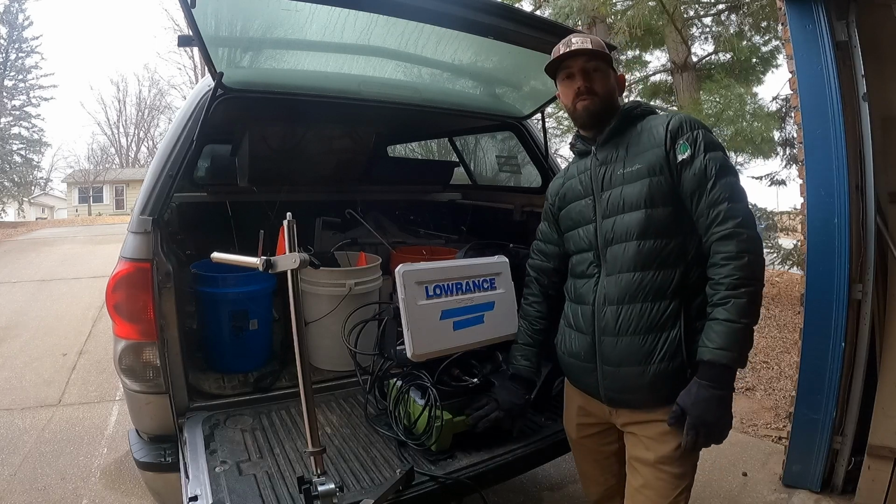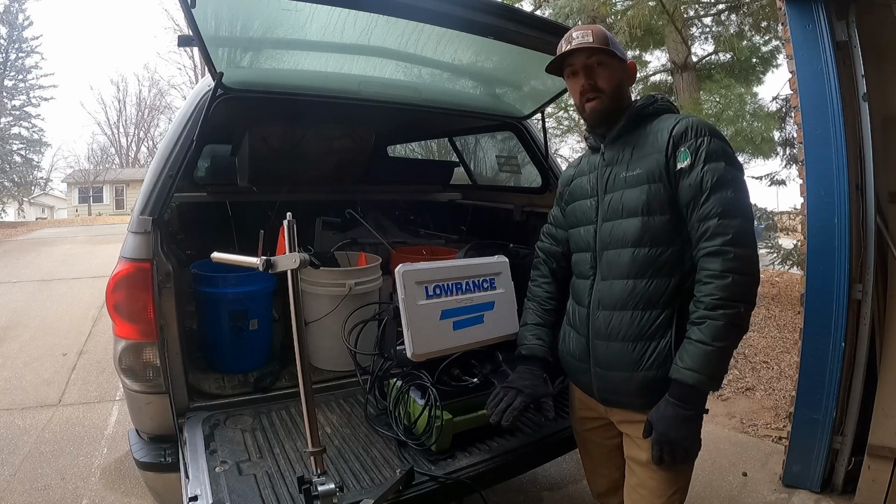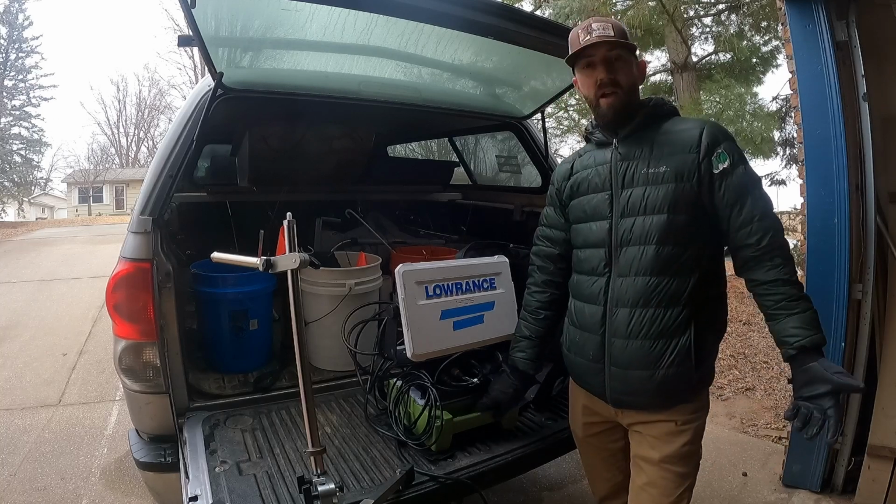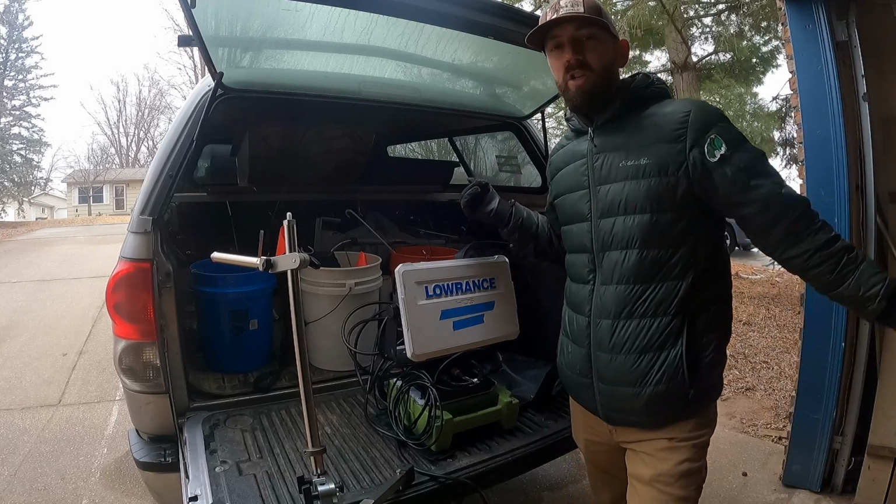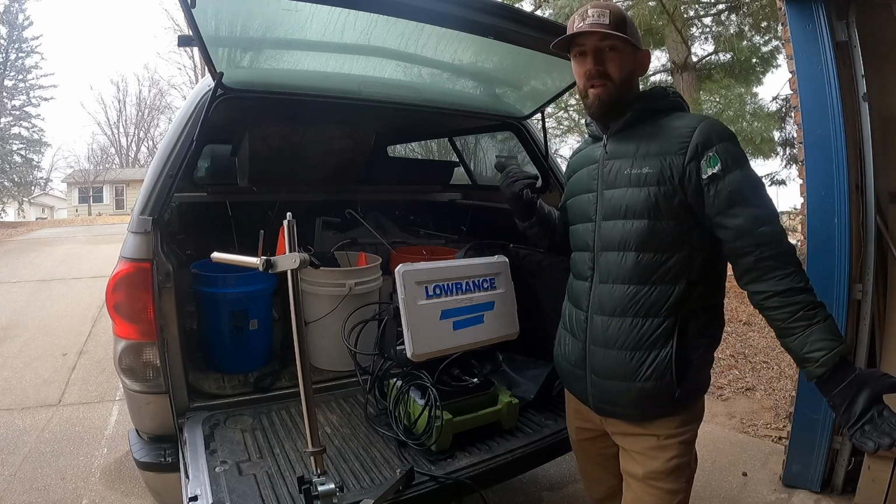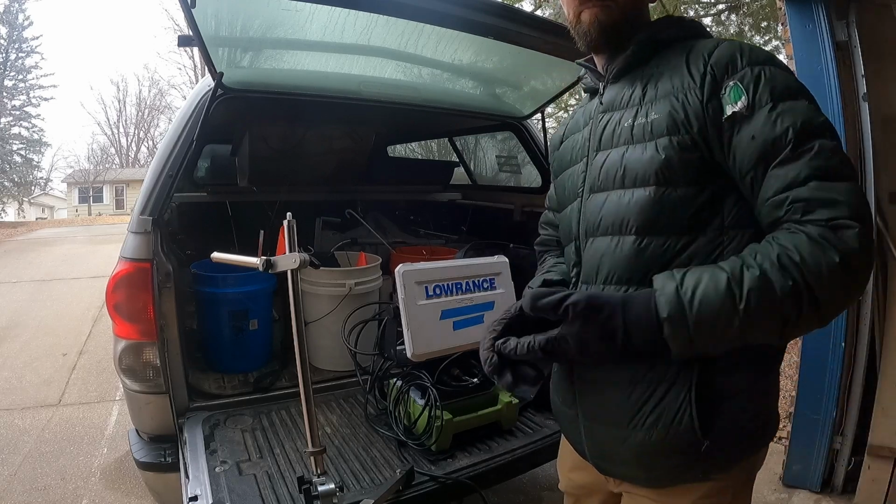So if I decide that's what I'm always going to use in the summer to run my active target, if that helps my battery usage, then that's what I'm going to do. But for now, I can just set that in a compartment. This will be totally portable. I can then pull it out if I'm going fishing in a buddy's boat and I want to fish out of the back of the boat using my live sonar. It's a little crazy, but I can, which is kind of cool.